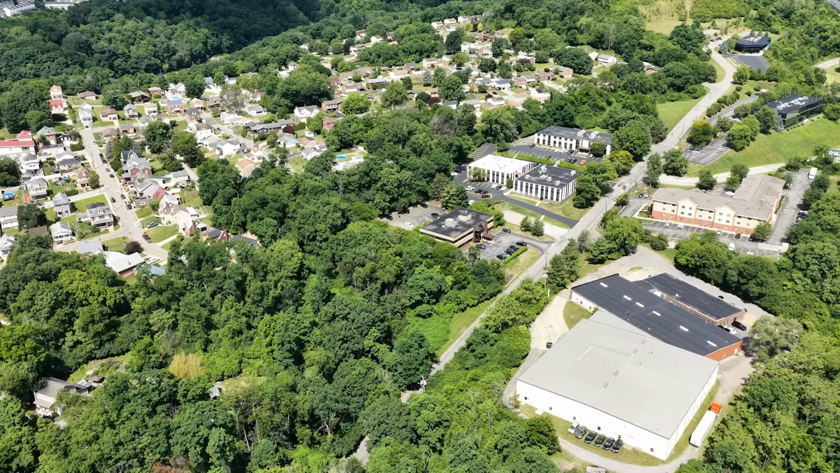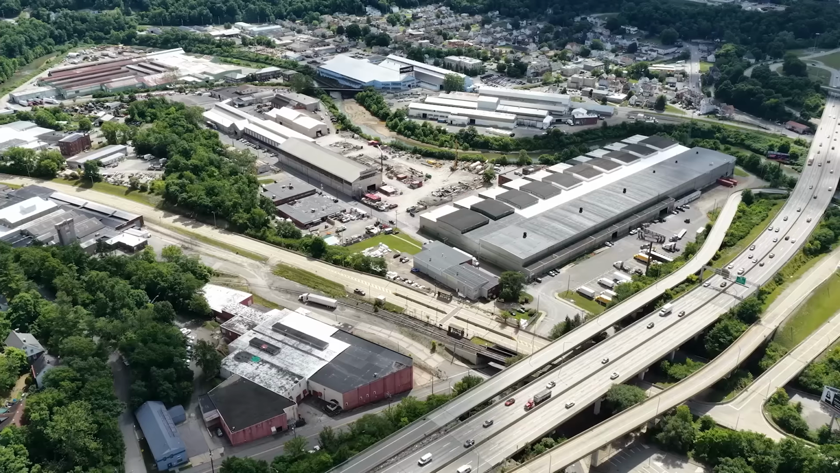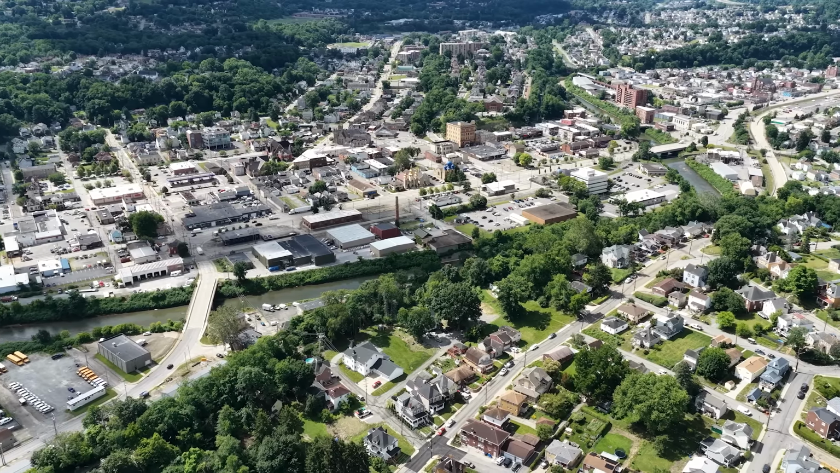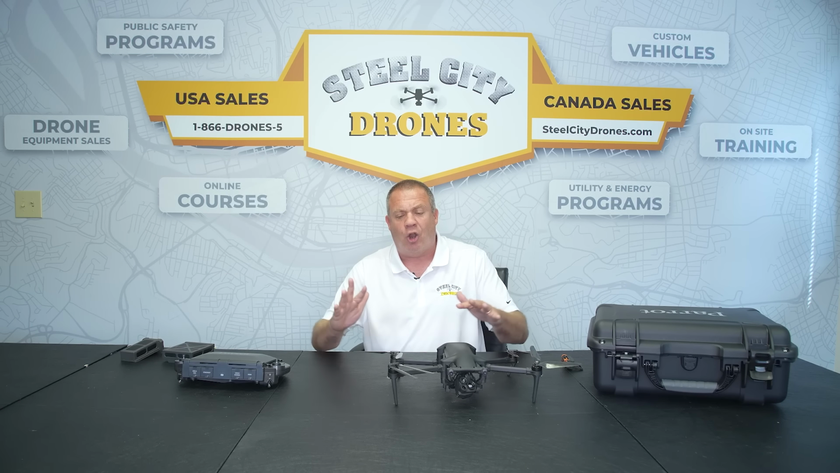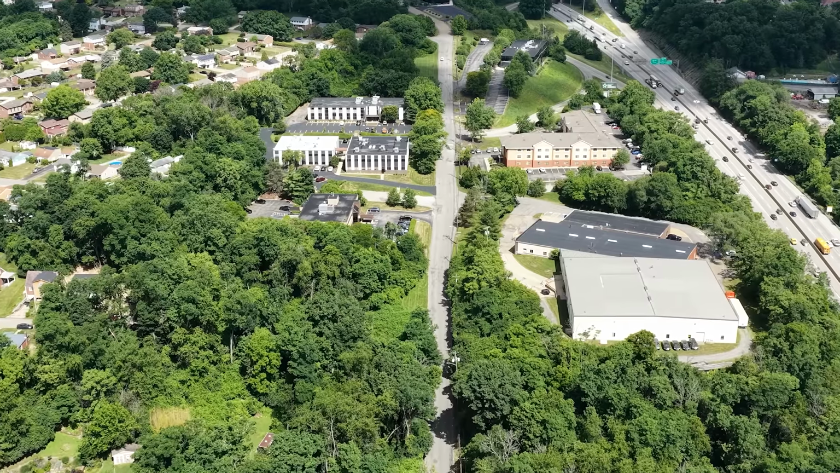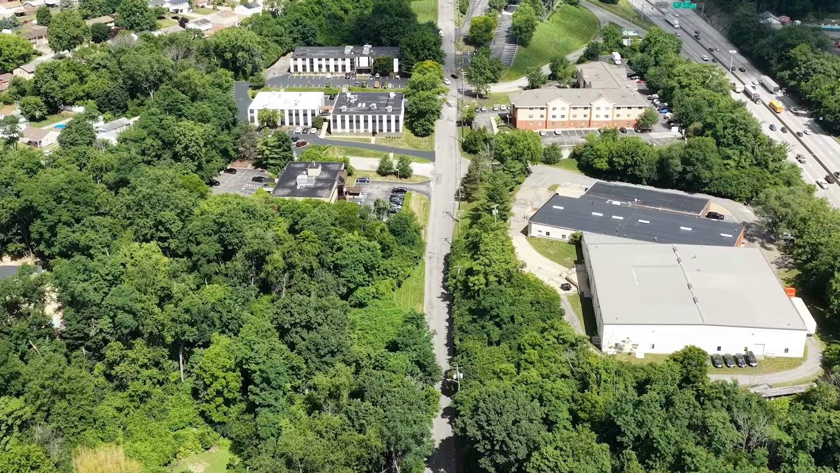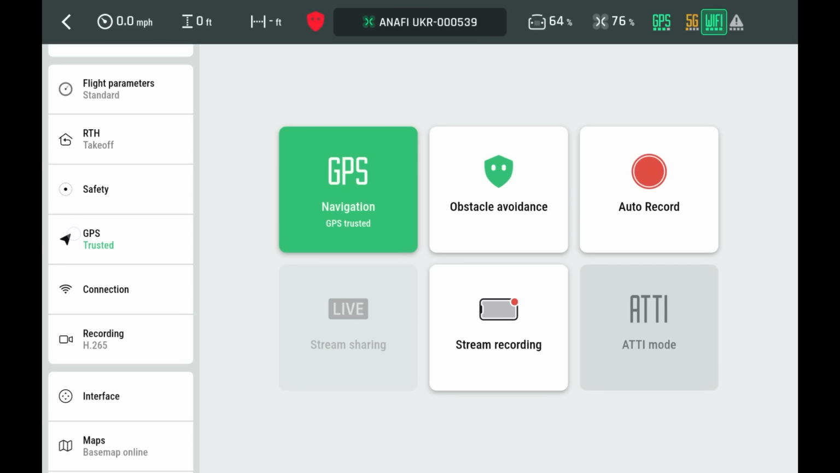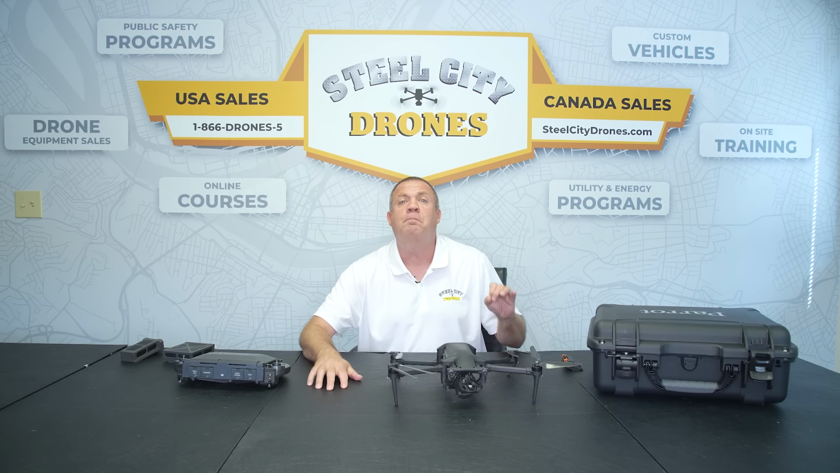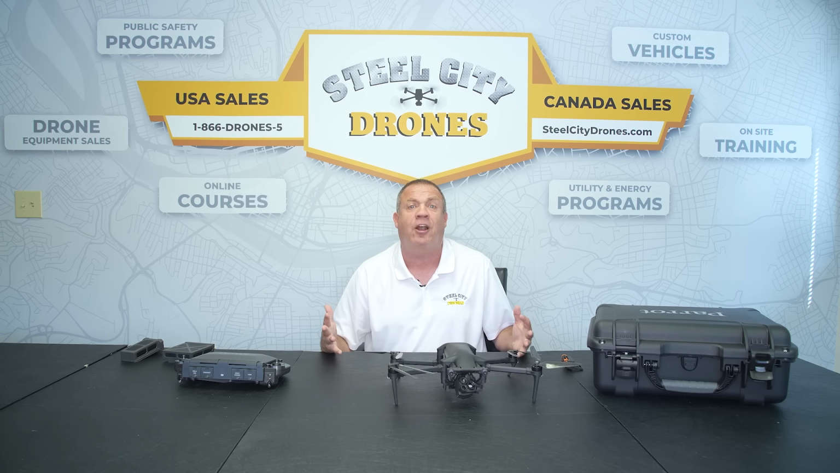So where we are right now, we have a lot of buildings and housing developments. This is a business park right here, and there's a lot of wireless networks around. So in our testing, on average here at our location, we can get between 1,400 to 1,600 feet consistently without any problems. Now, it's going to work better in more rural areas where there are fewer competing wireless environments.